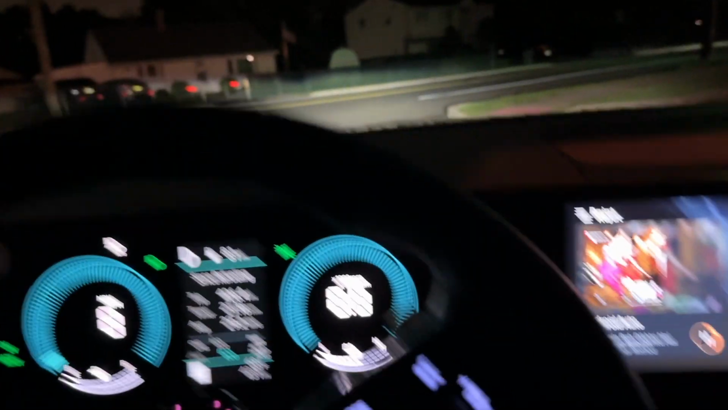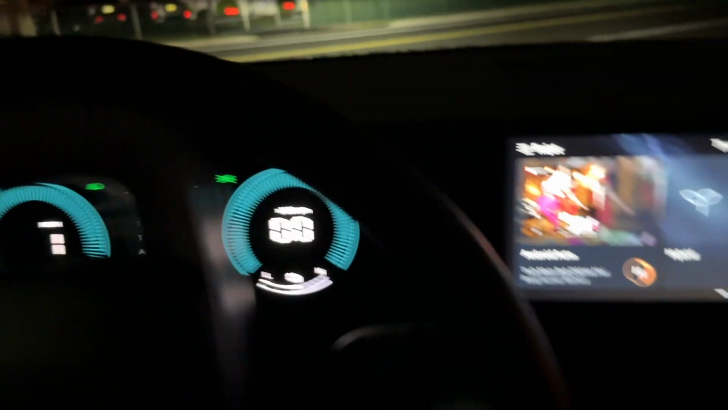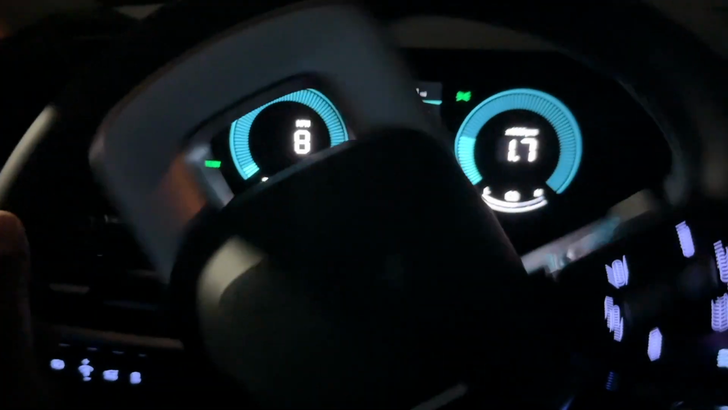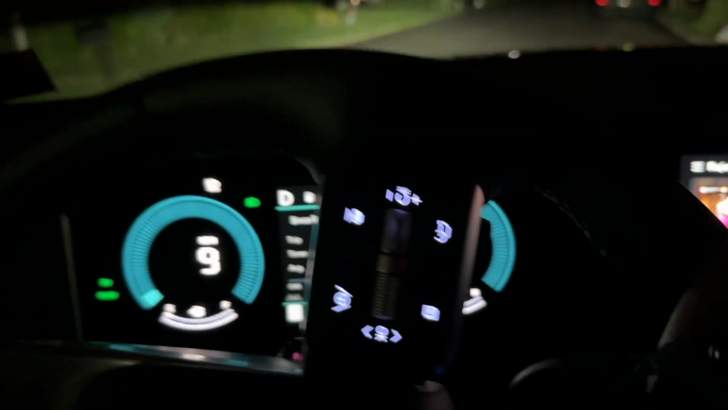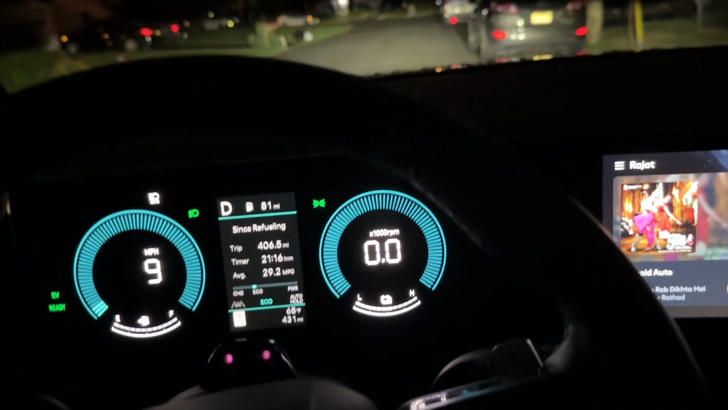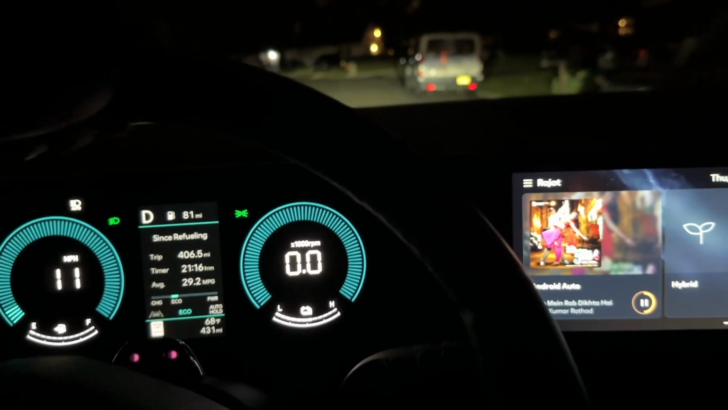Let's drive around a little bit in the town and see. First, I would like to go on this road. It's pretty dark right here, and I am using auto high beam, so it's not shutting down. It's still on auto itself. As you can see, everything is visible.